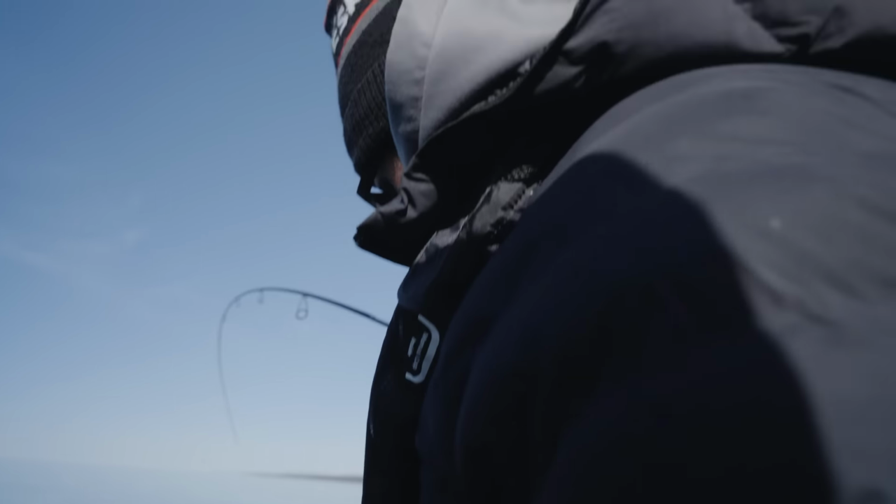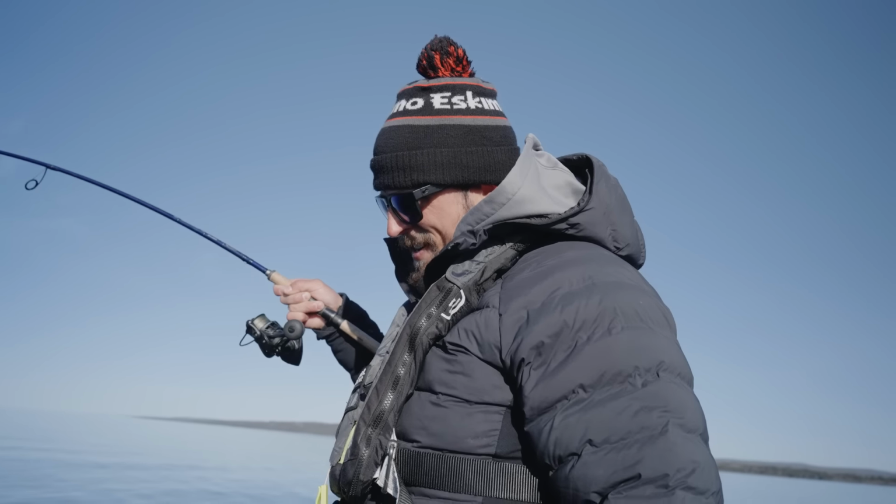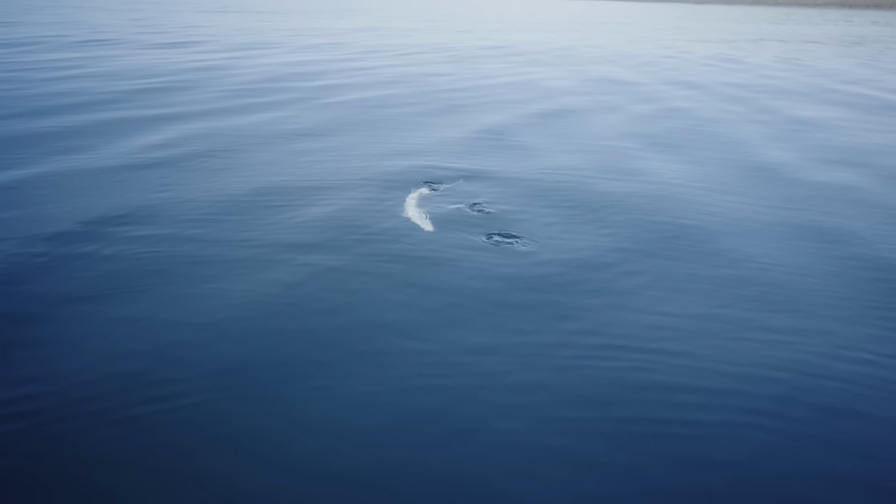You can see that green Northland jig right in the tip of its nose. Right in the beak. That's a spunky fish. A very spunky fish. That's a nice lean lake trout there, man. Look at that. That's a cool fish.